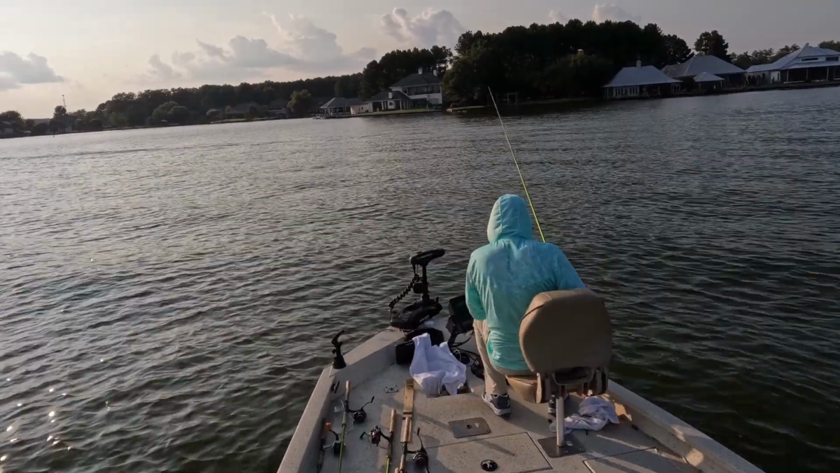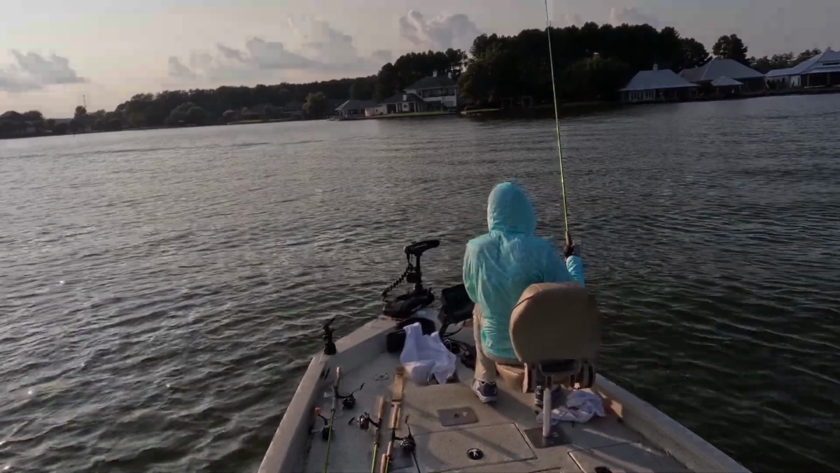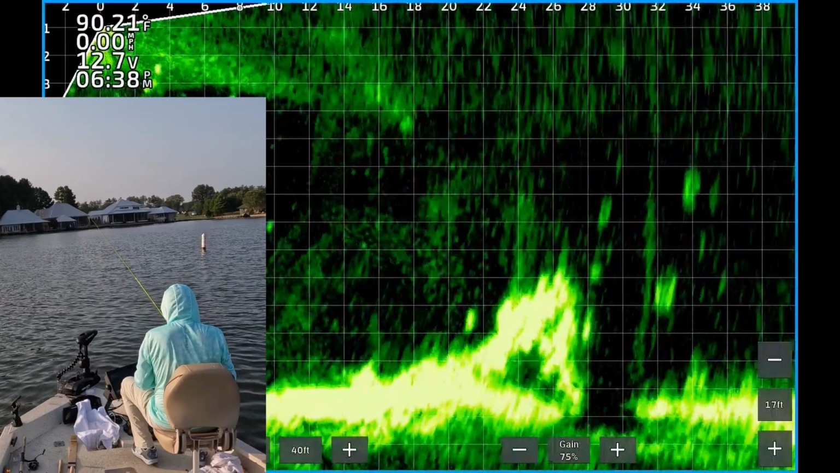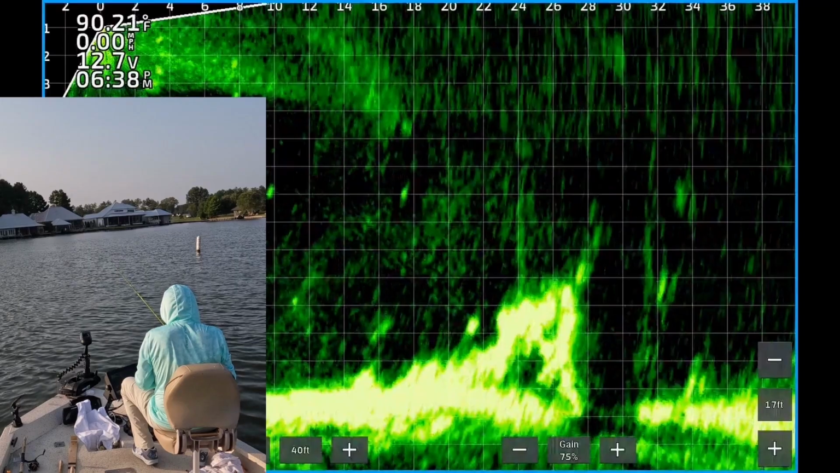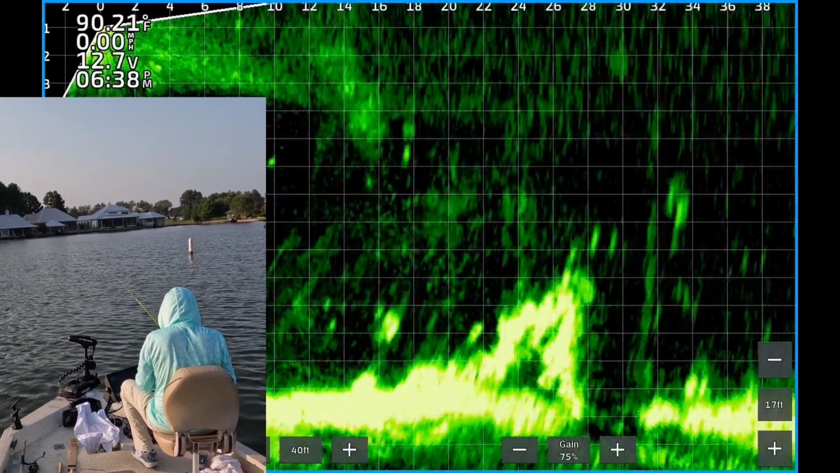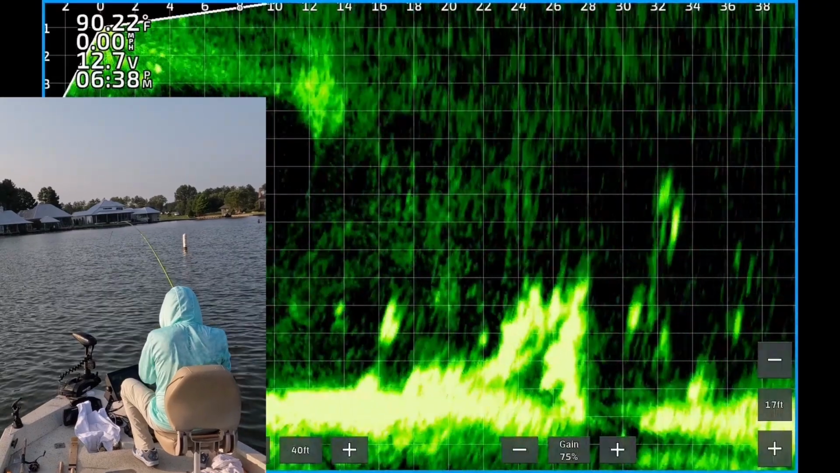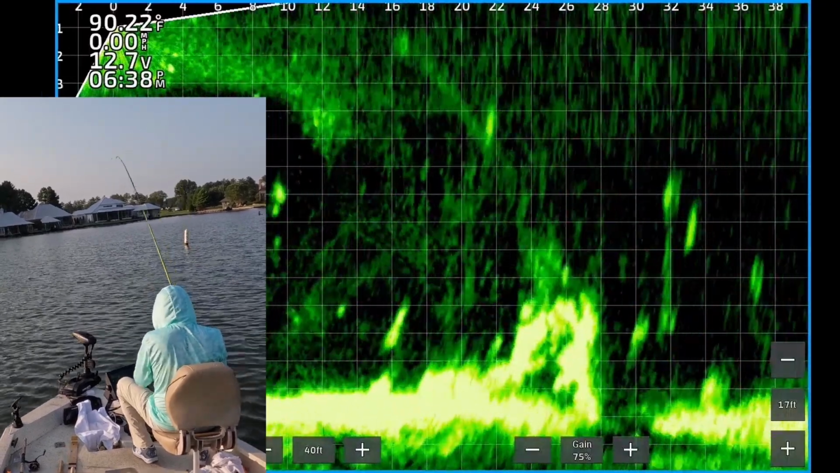Let's see if we can get another one right out of that same brush pile. There's one, 26 feet out. That's a good one.